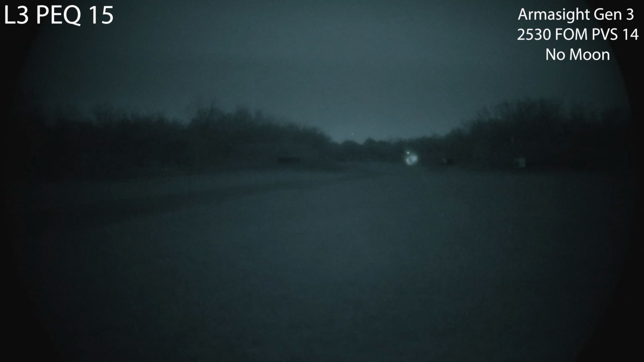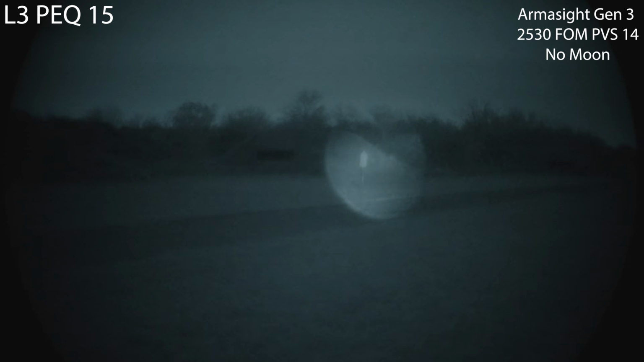Definitely make out the 200. So this is probably one of the first ones on low that I think is somewhat usable. Let's go ahead and show you the low illuminator without the laser. So yeah, I can make out that 500-yard target. So pretty viable, just like I said, not super wide looking at that.